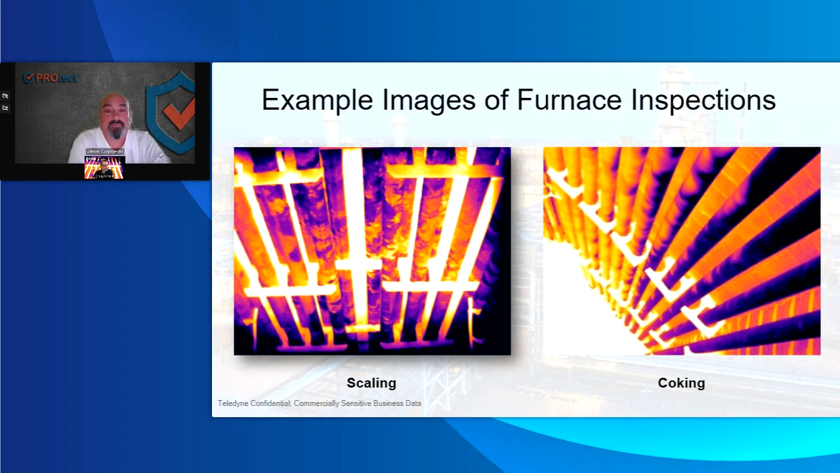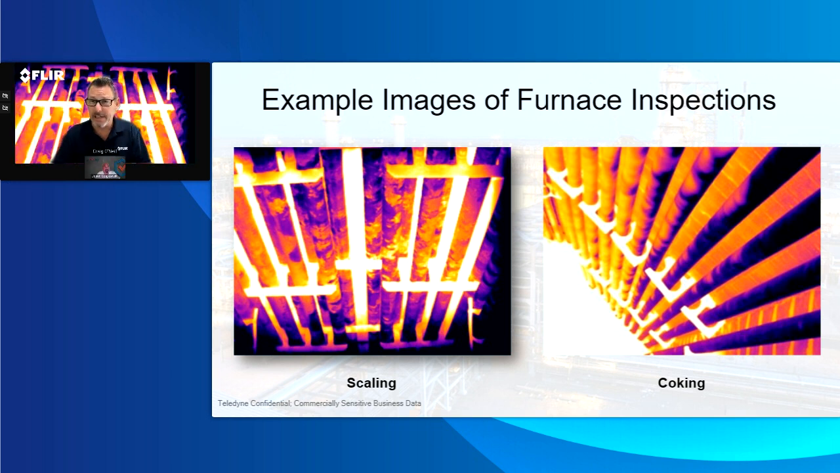Yeah, I think the most simple term I've ever heard is the scaling's on the outside, coking's on the inside. Scaling's kind of like, when you get a sunburn, some of your skin comes off because your body's trying to fix it, right? And the same thing there. That would be the external temperature issue. The inside is going to be because of buildup, right? I believe on a simplistic point, the coking is just buildup. At least I think that's kind of what I've seen.